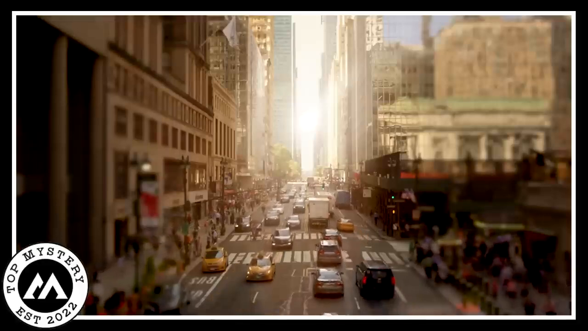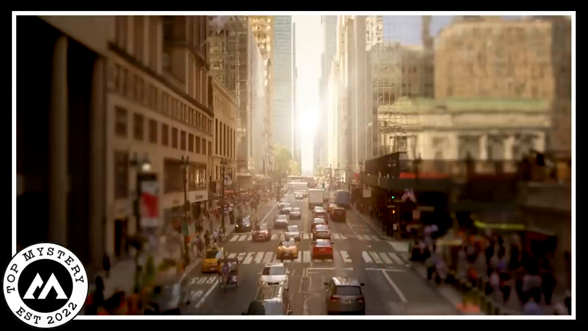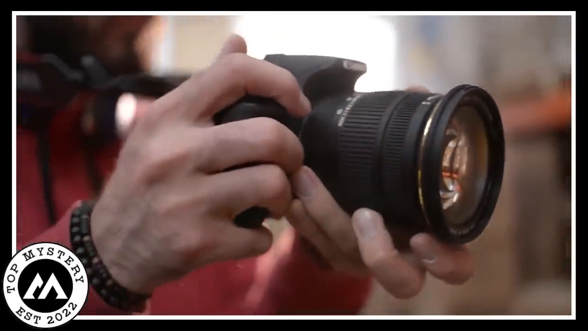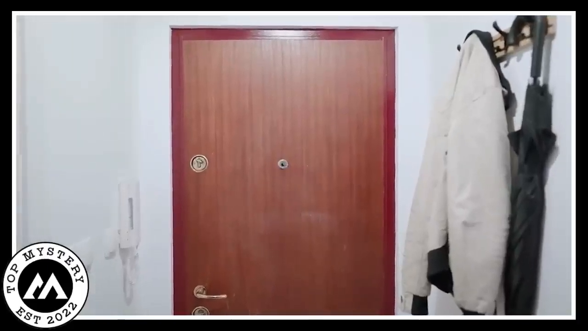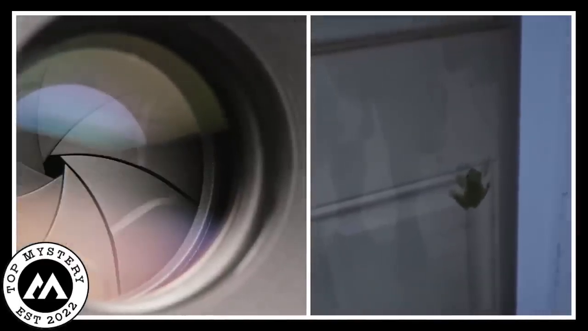Once upon a time, in the land of everyday life where things are usually quite ordinary, something strange happened. A camera recorded something mysterious that left people really confused and amazed. The video started by showing a regular door, like the ones we see every day. But as the camera moved down, it revealed a frog. This was no normal frog.